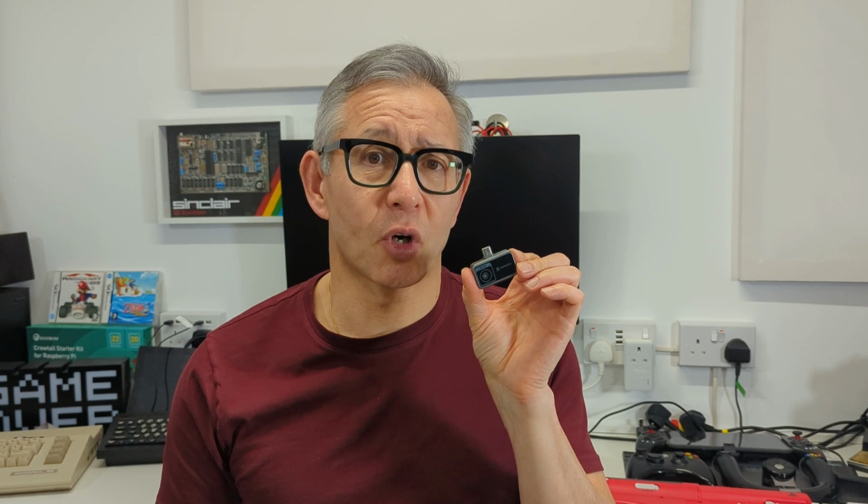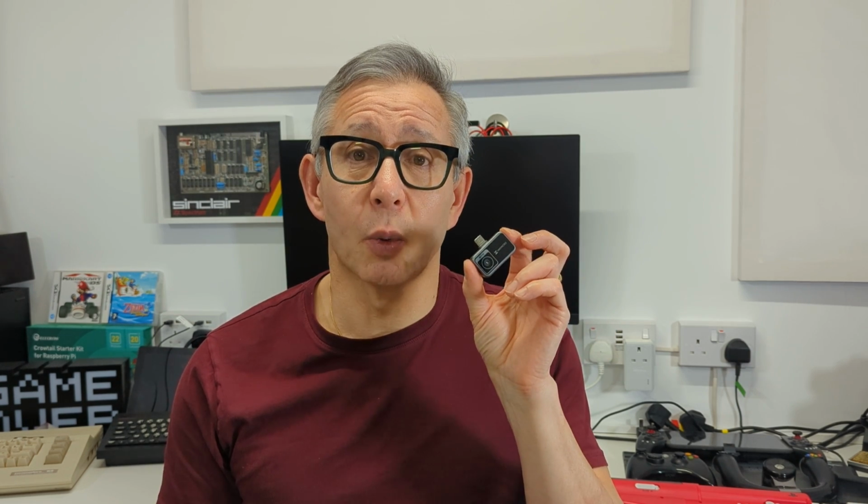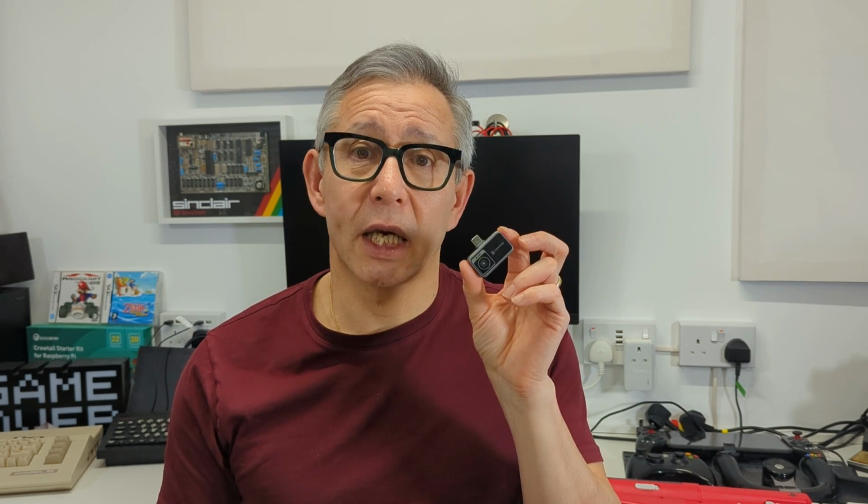Some of the other ones that I've tried are higher resolution, and yes, they give you a finer detail on your images. But you can do pretty much everything on those on this one as well. It's just that fine detail that you're lacking. So again, a very good compromise and a very good product.